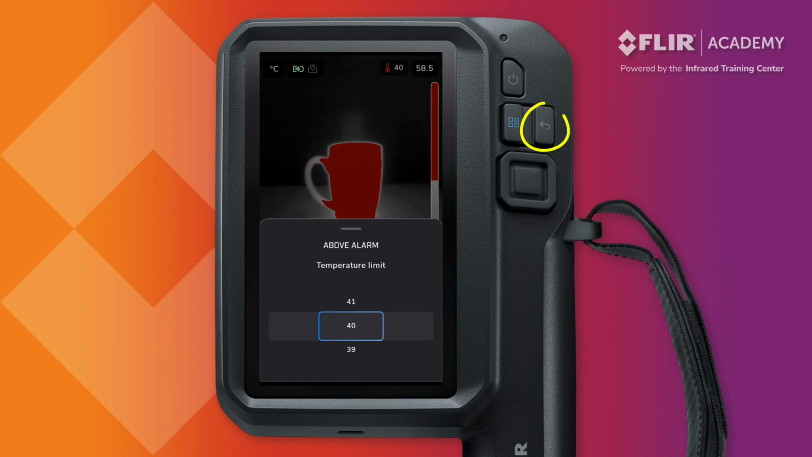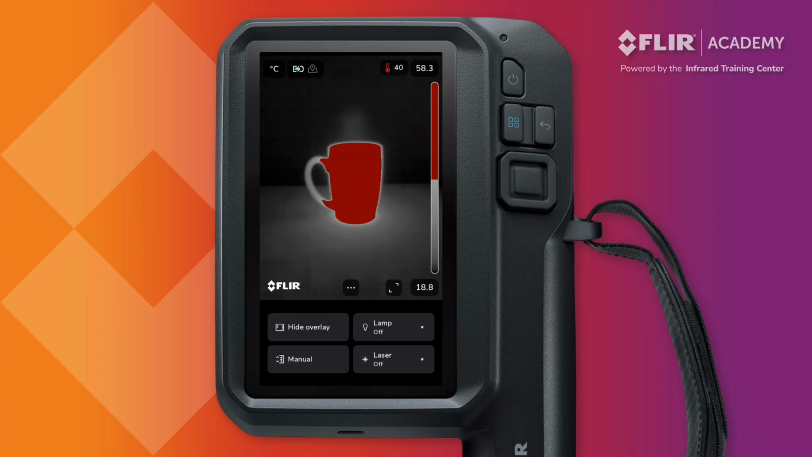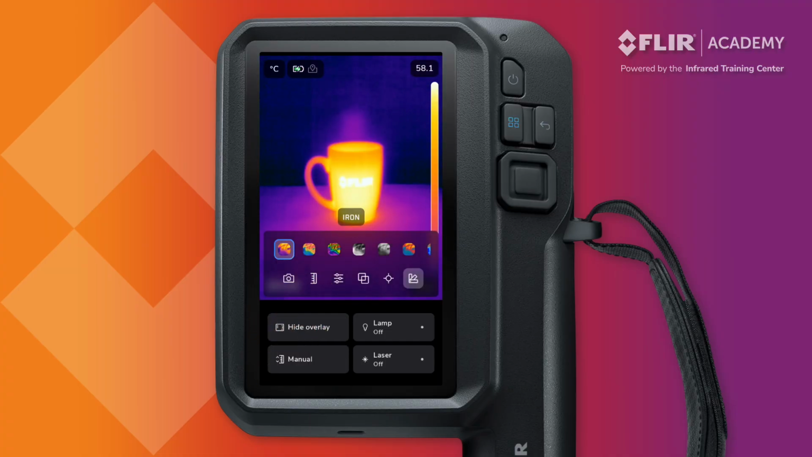Press the back button or tap on the screen above the color alarm field to close the temperature limit option. With this enabled, any surface with an apparent temperature that's above 40 degrees Celsius will now be highlighted in red. To shut off the color alarm, navigate back into the color palette menu and select a standard color palette to continue this tutorial.